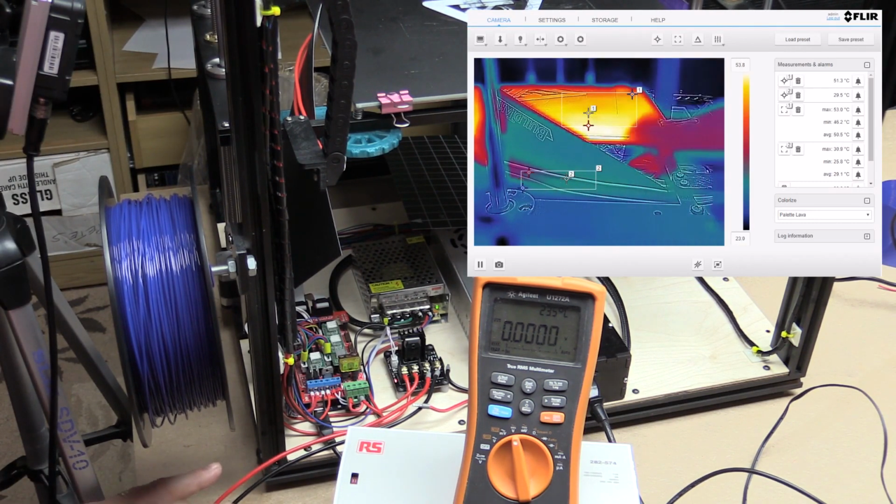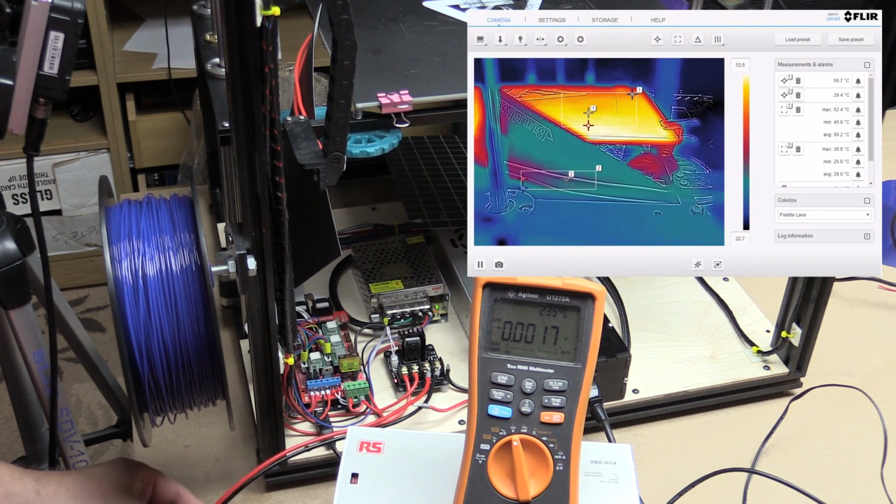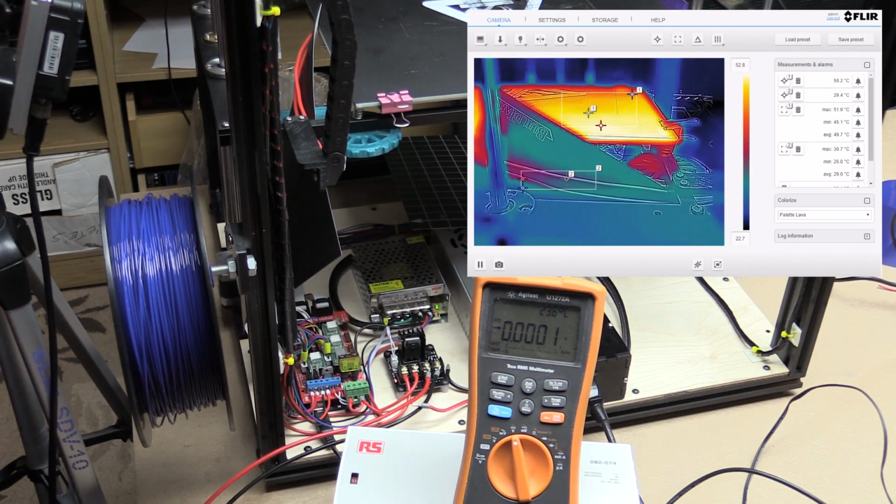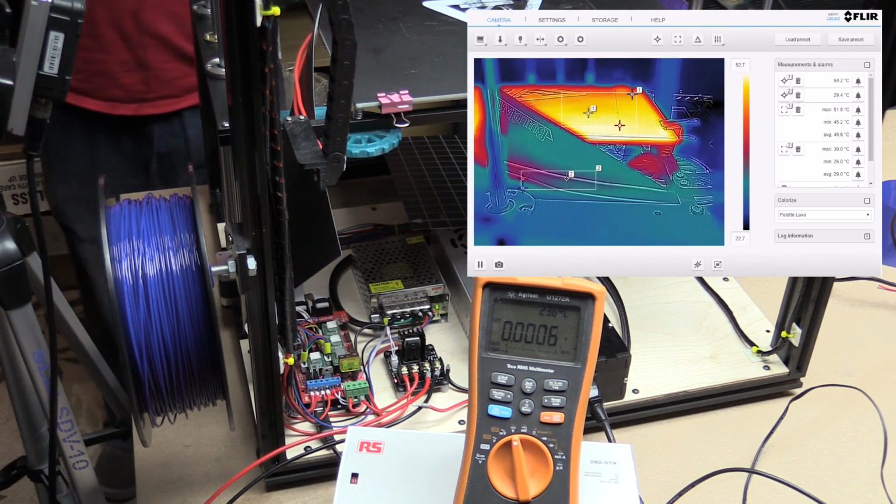I did this for 2 reasons. One, because this is a piece of cable I've got set up just for testing purposes, but I also wanted to show you the difference in voltage drop between a higher gauge wire and a lower gauge wire, and also the temperature difference. So this is actually going to draw pretty close to the full 20 amps now, so it's going to go up another 5 amps or thereabouts,